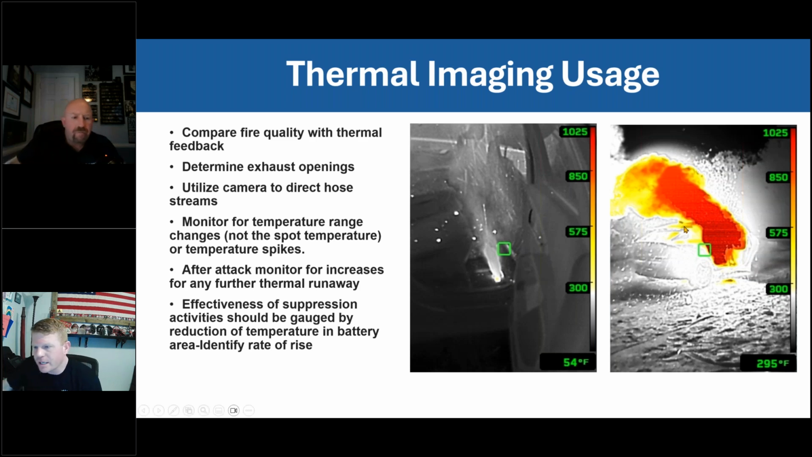And then it's not the spot temperature, it's the rate of rise. The difference in the picture on the left and the picture on the right is 30 seconds. So what you see on the right is the deflagration, the explosion of the gases that were being collected on the left.